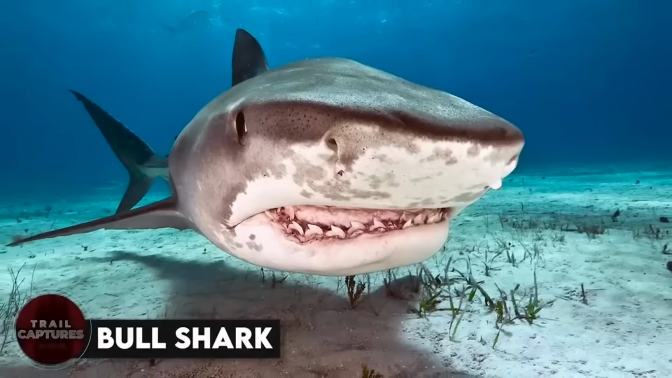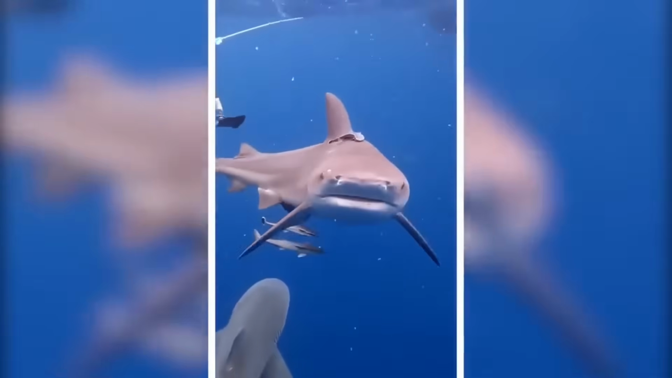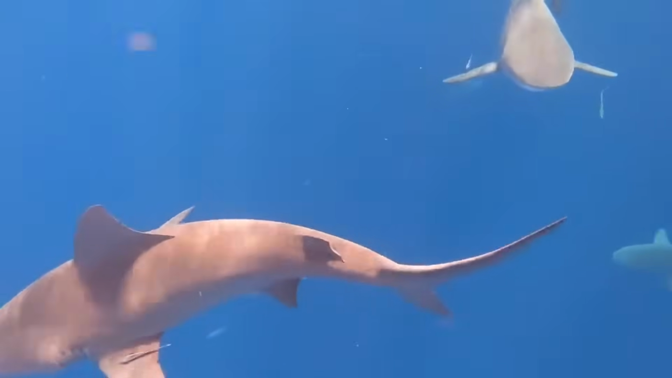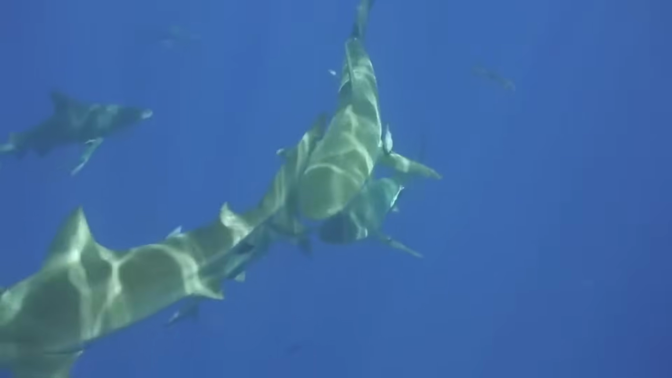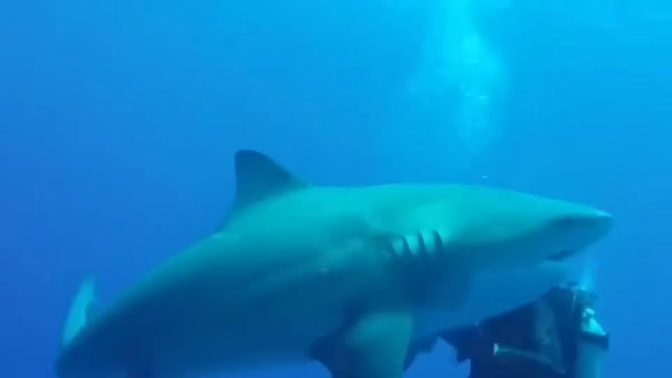Bull shark. Move over, great white, because this creature is the real danger to humans. With its sneaky ways, the bull shark is a master of deception and can strike at any moment. Unlike other sharks, this beast prefers the shallow, freshwater areas where humans like to cool off. It lurks in the shadows, waiting for its next prey to come into view.